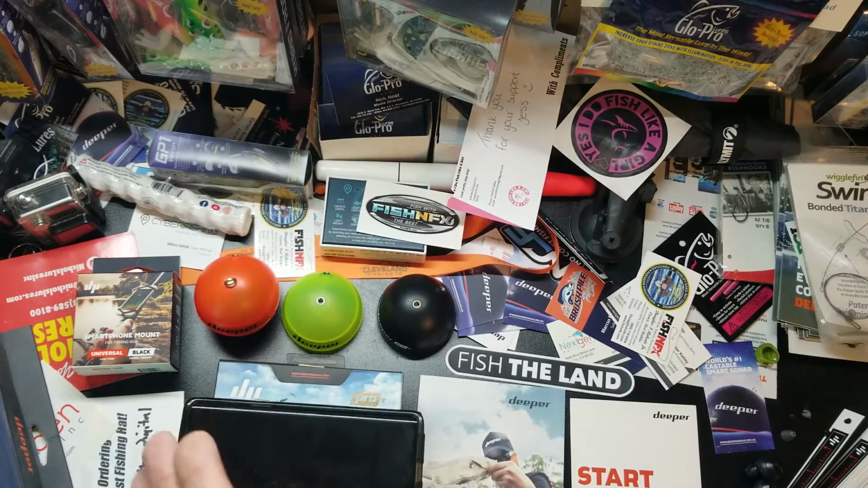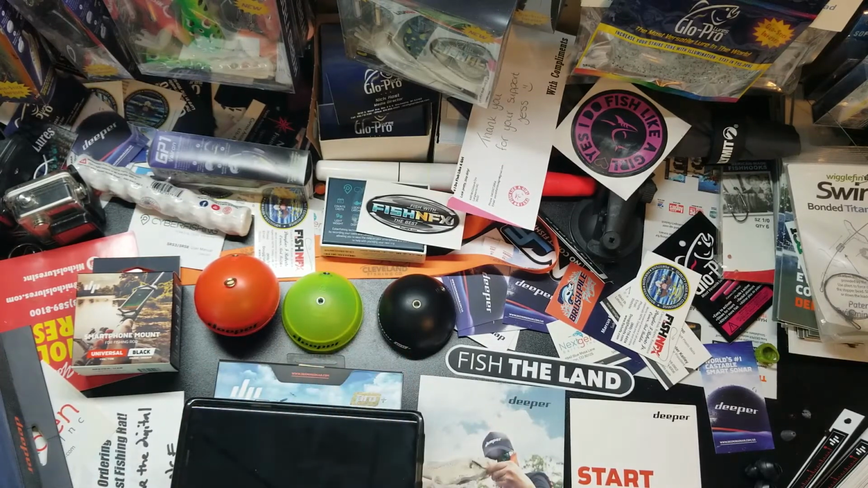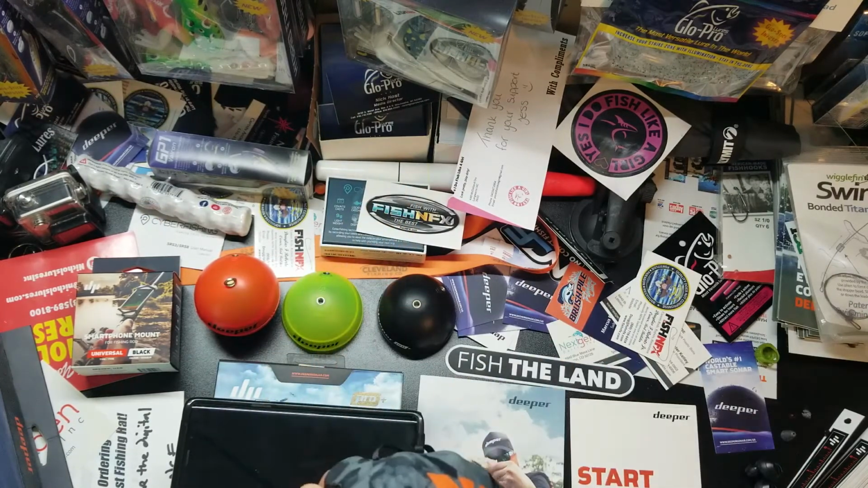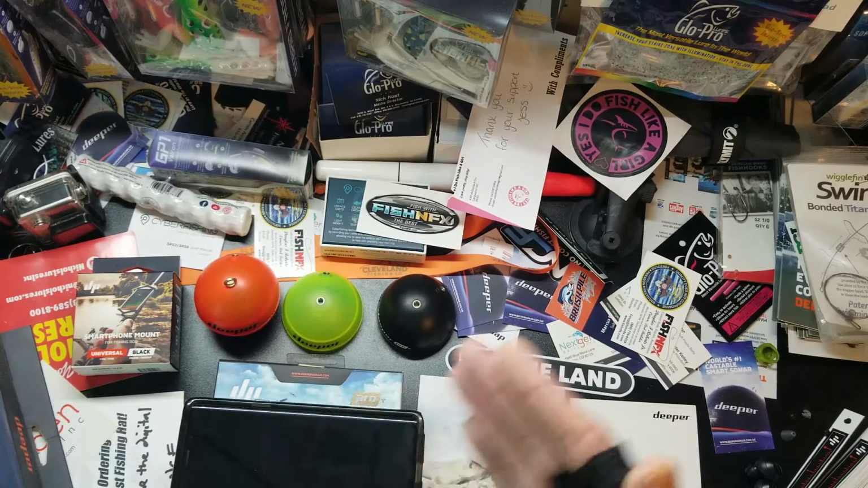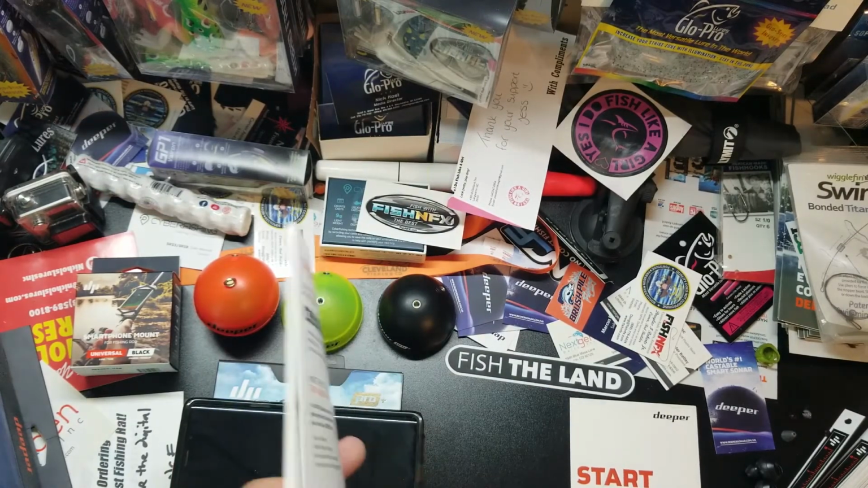This way, you can float this down a river. You can map out your favorite area easily and just let it drift. I know people that use it ice fishing. They'll drop it in the hole, go sit in their truck and watch the radar from the warmth of their truck. And then when they see activity, when they know something's close, then they'll get out. So I think that is one of the best features that I can find with Deeper Sonar.